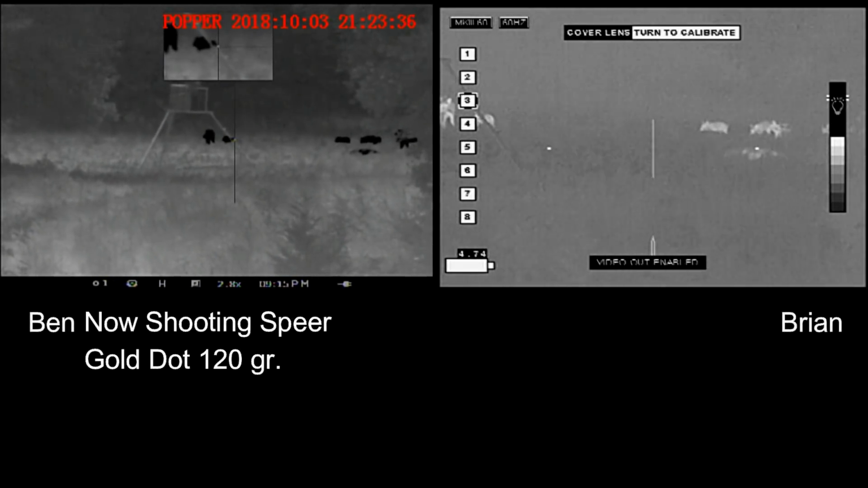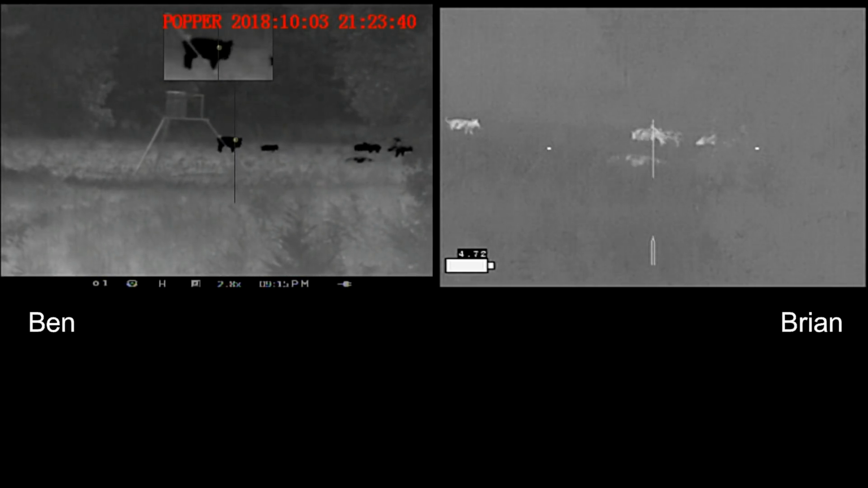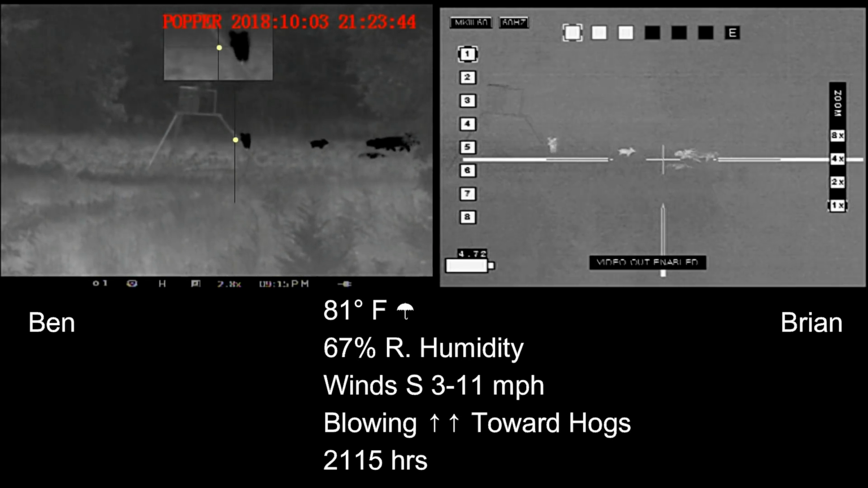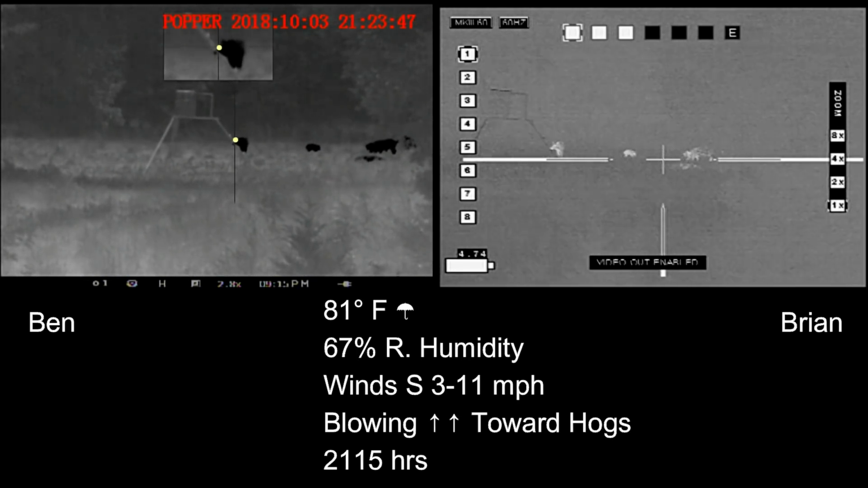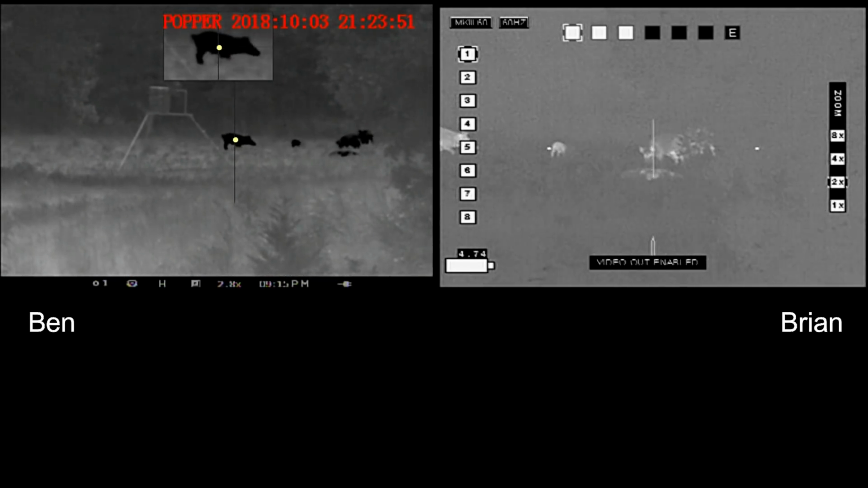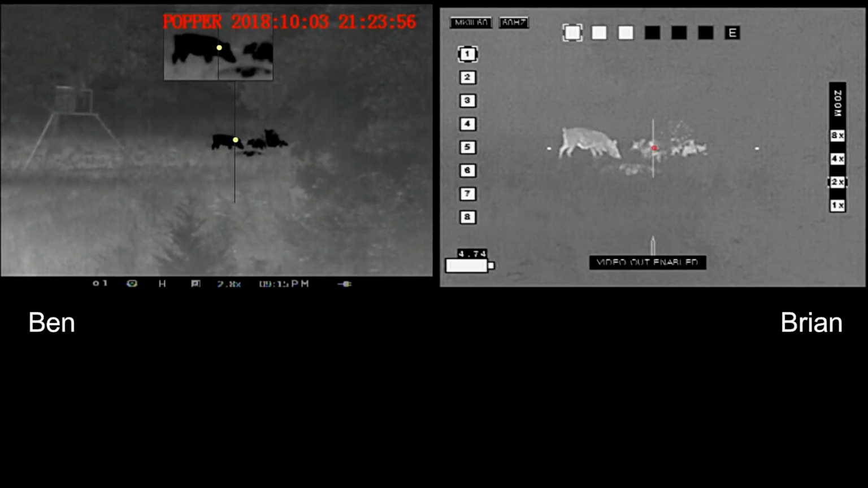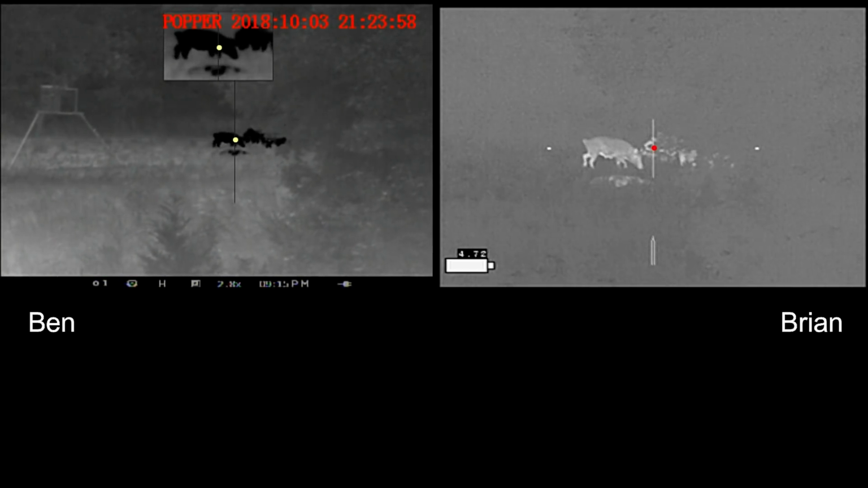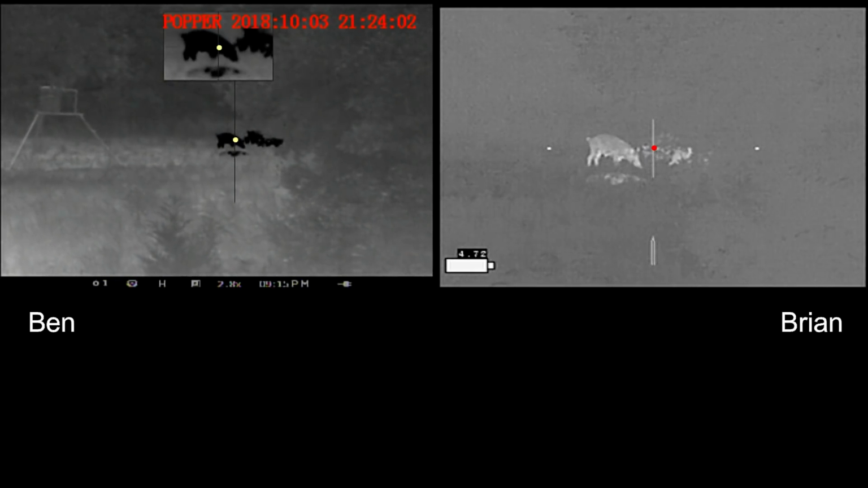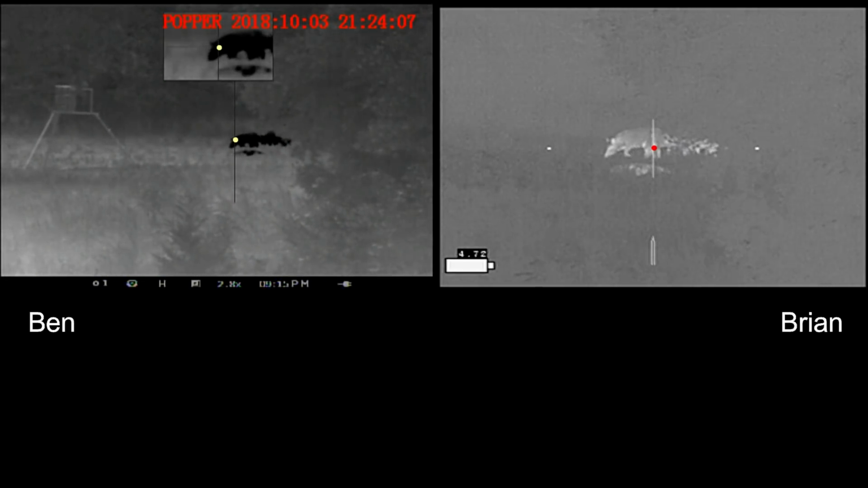And eventually, the rest of the sounder did come in. You can see the dead hog there on the right hand side of the screens. We're each working out which hog that we want to take. Ben's going to take the big one on the left, whichever that may be. And most of the hogs have moved off screen right now, so I don't have a good shot, so we're waiting for them to come back. There we go. You got the one on the left?